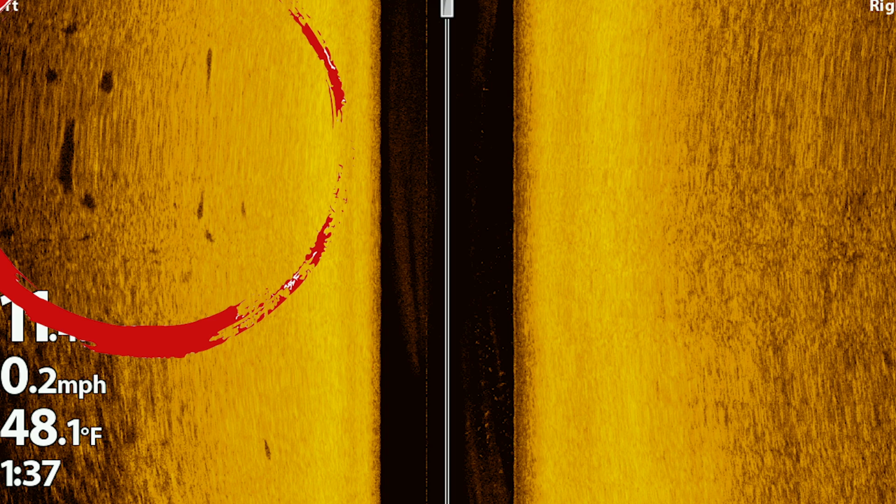So that's what we were doing. We're going along, looking for these pockets or voids in the weeds, seeing the fish on side imaging that look something like this, and then pitching out to them.